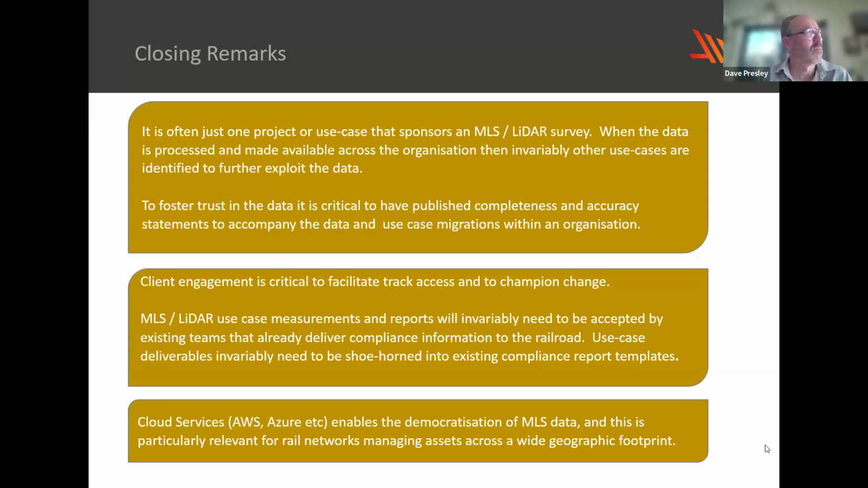To foster that take-up of MLS data through an organisation beyond the original project, it's important to have reliable accuracy and completeness reports so that people know the limitations of the data that they're hoping to use, and to be fully aware of that. Capturing MLS data through a railroad obviously requires track access, and that's often not easy. We have to slot in amongst an existing busy timetable for passenger and freight services. So it's critical that customers and railroads help facilitate that track access.